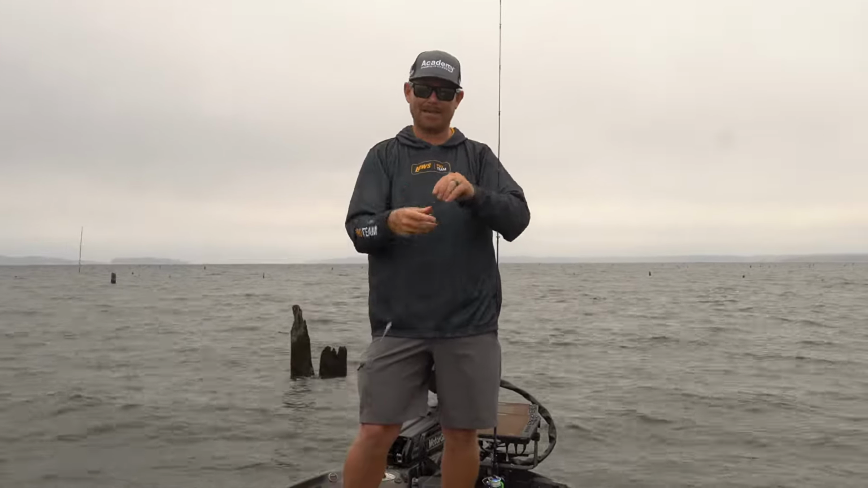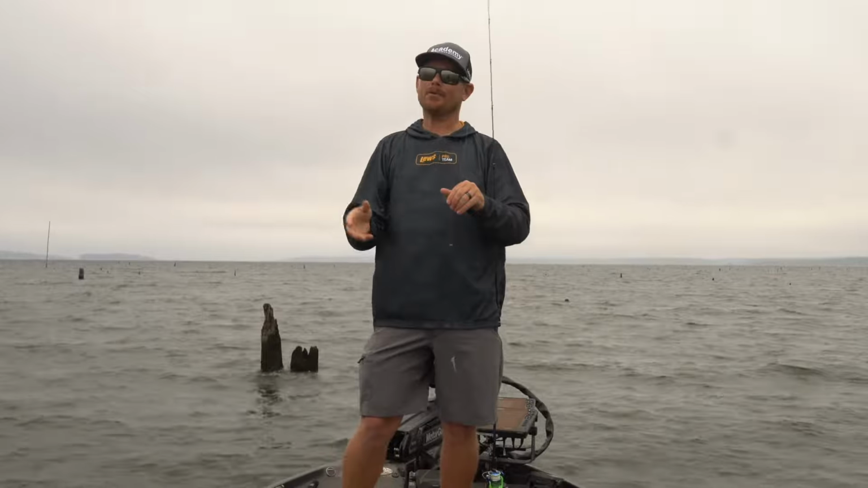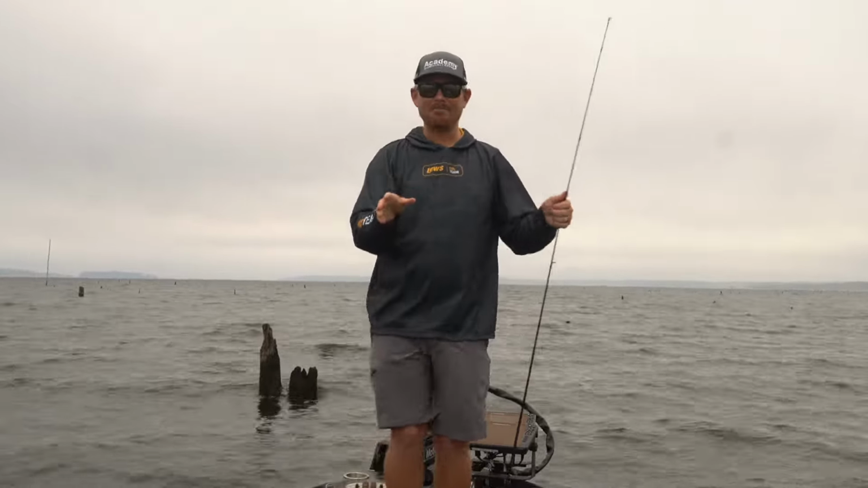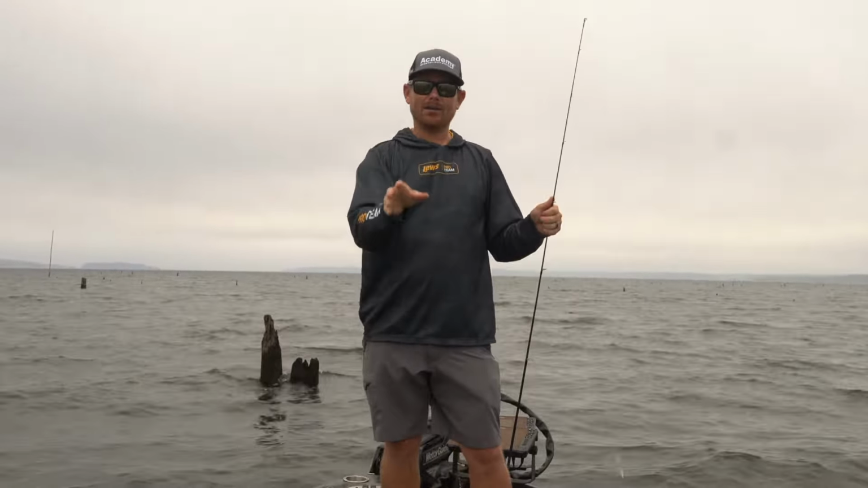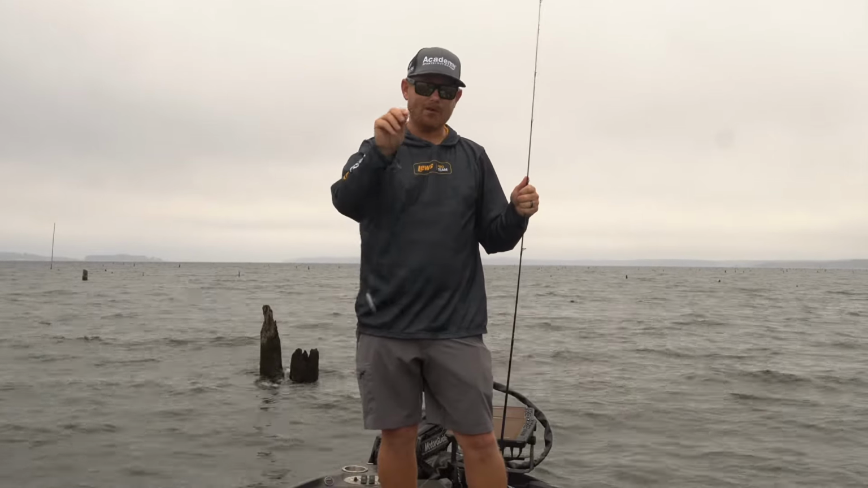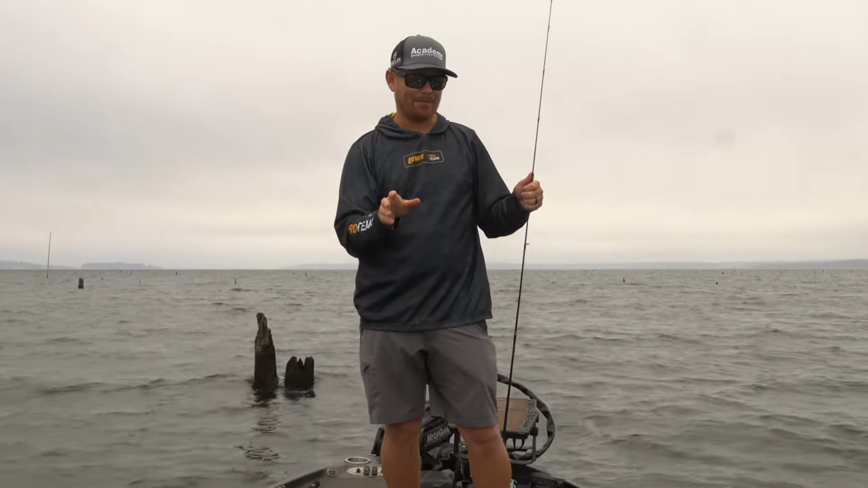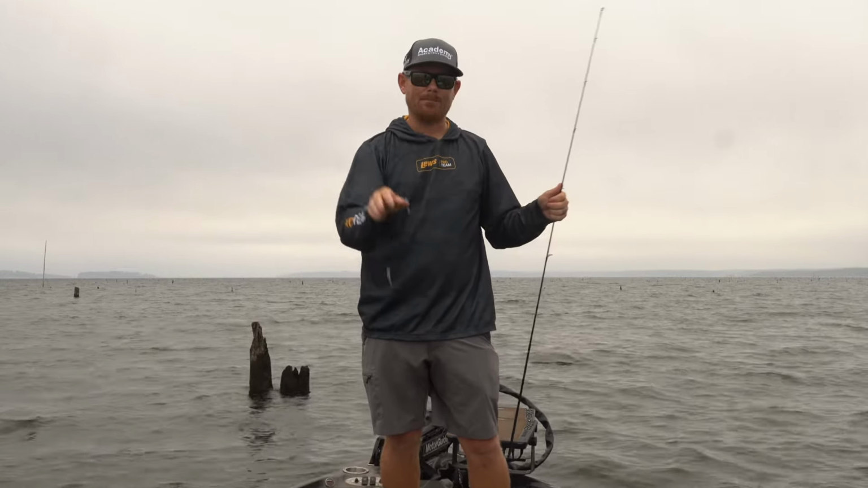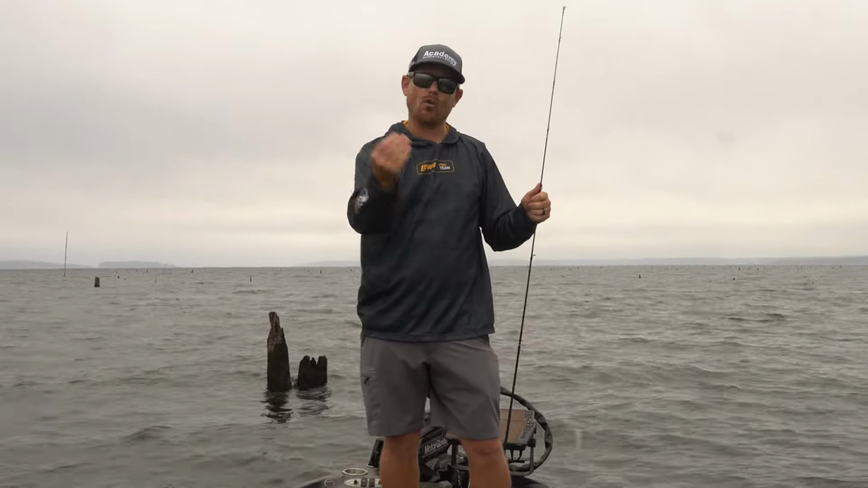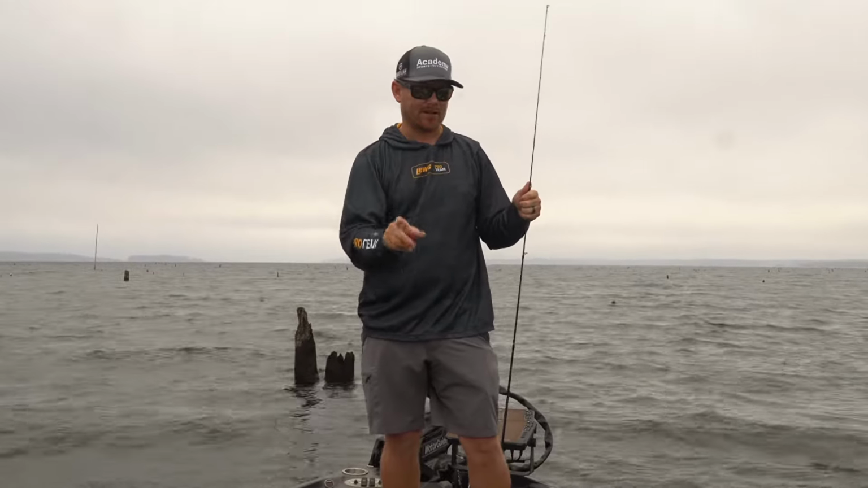The other big key here is light fluorocarbon. Don't get me wrong, Mr. Crappie himself would probably get really mad at me for saying this, but he really likes throwing 10-pound mono. In this case, I'm throwing 6-pound fluorocarbon. It is really important for the technique and the way that I'm rigging my bait, because if you don't use that 6-pound fluorocarbon, it doesn't fall through the water at the right speed. And in this situation, speed is everything.